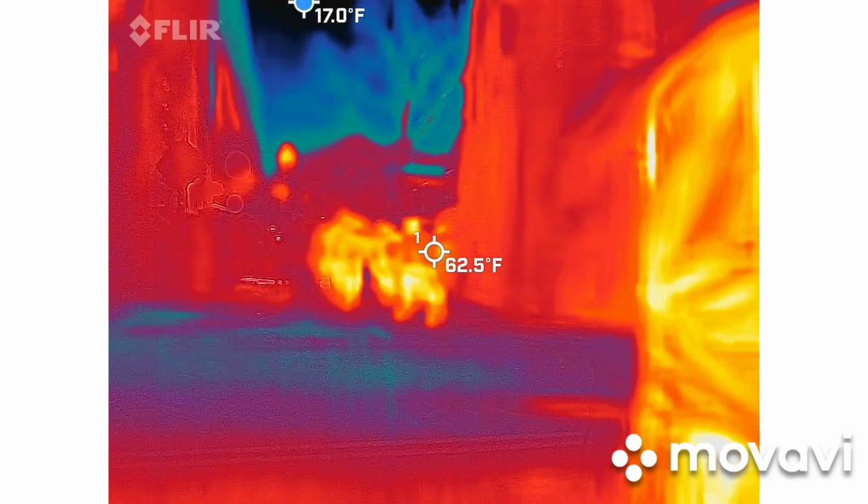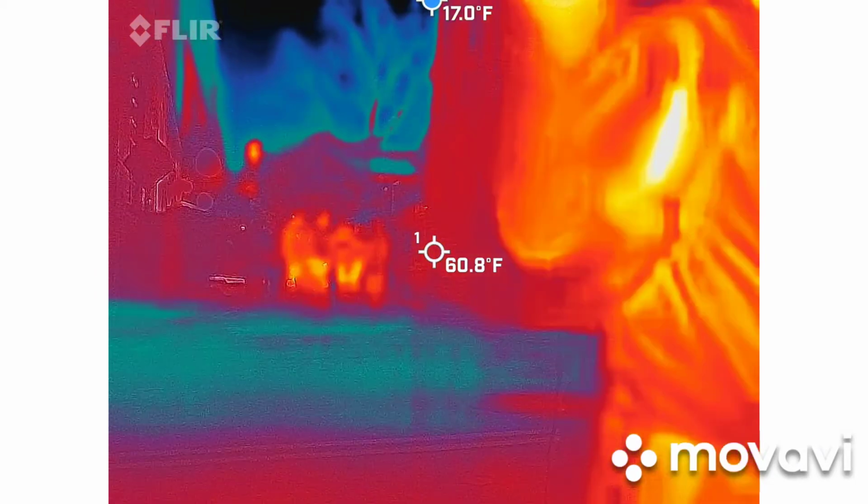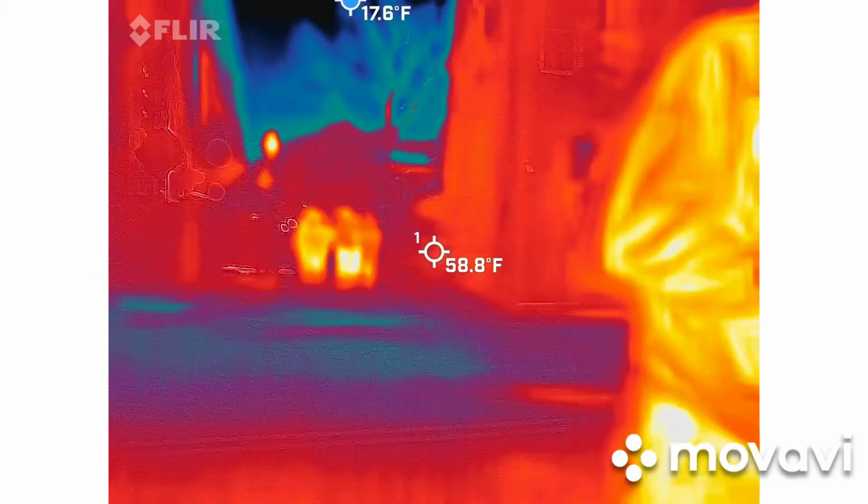Okay. St. Paul's steeple. So you guys can see if that makes sense. Lodge Alley. That's all I've gotten is holy stuff.